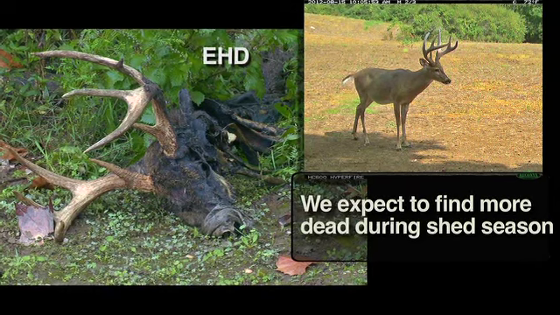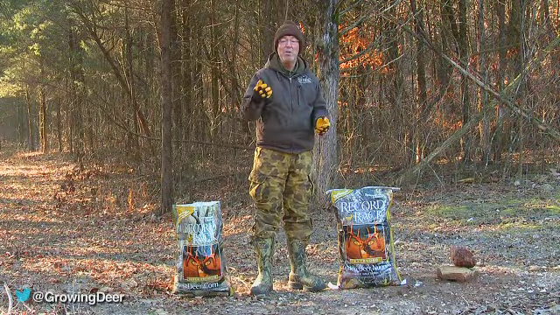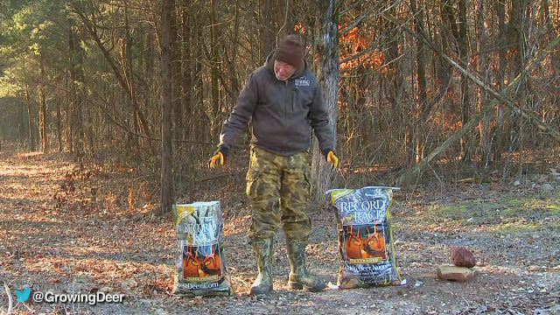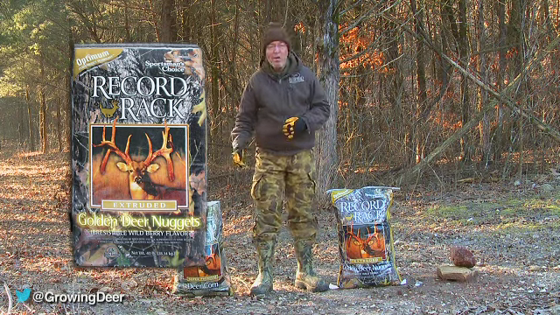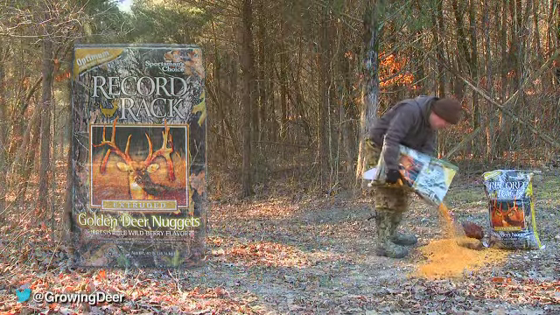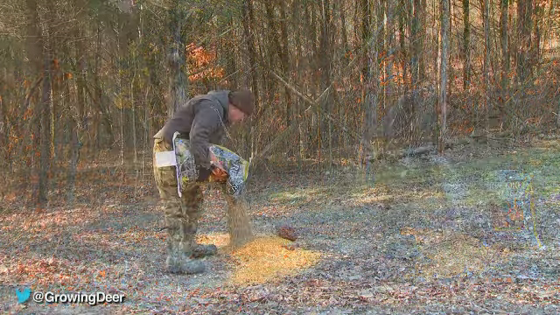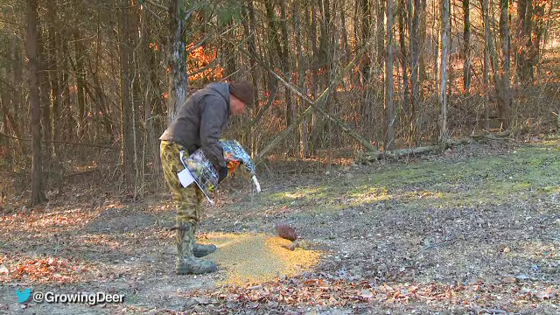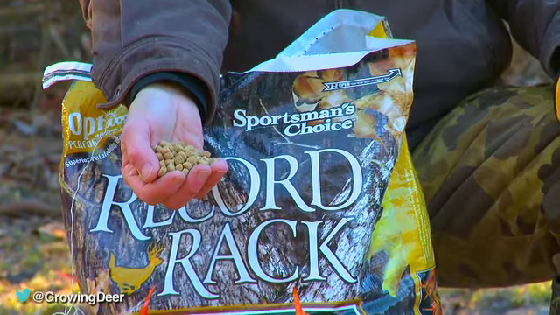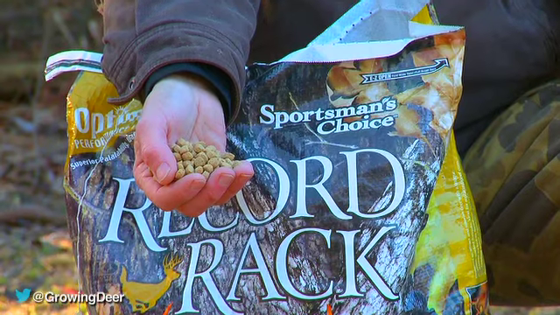So to improve that nutritional plane and herd health, which gives me healthier fawns, more milk, and bigger antlers, I'll mix in about half a bag of Record Rack's Golden Nuggets with the corn. The corn's a great attractant. They start getting used to, or conditioned to, the Golden Nuggets, and once we move through that phase and they are taking that supplemental feed, we'll keep right on through the year and through the growing season. We'll move up to an even higher quality feed to get the maximum potential of our deer herd.